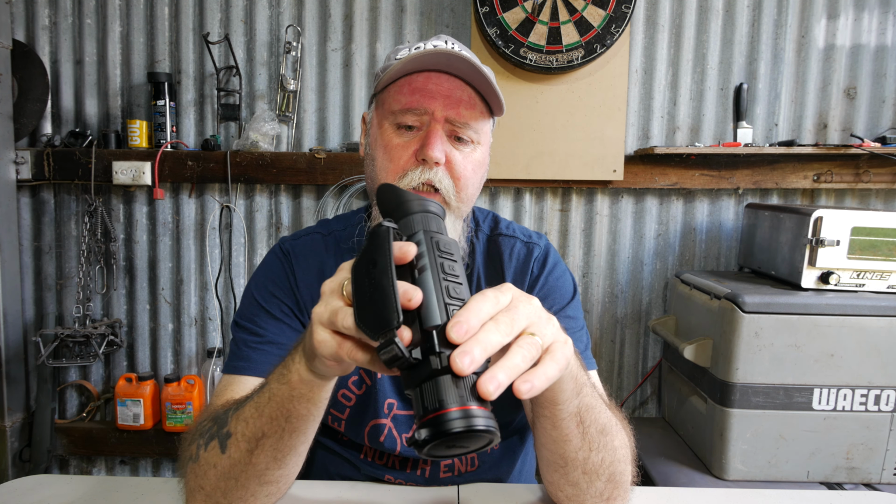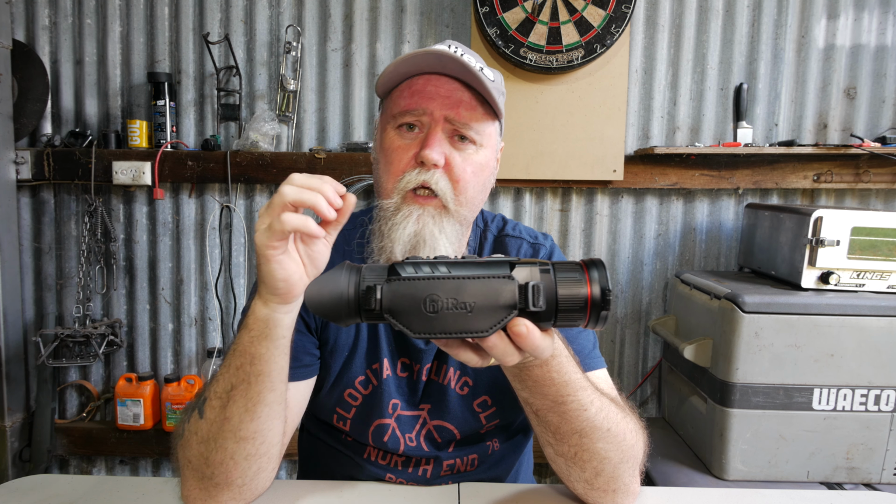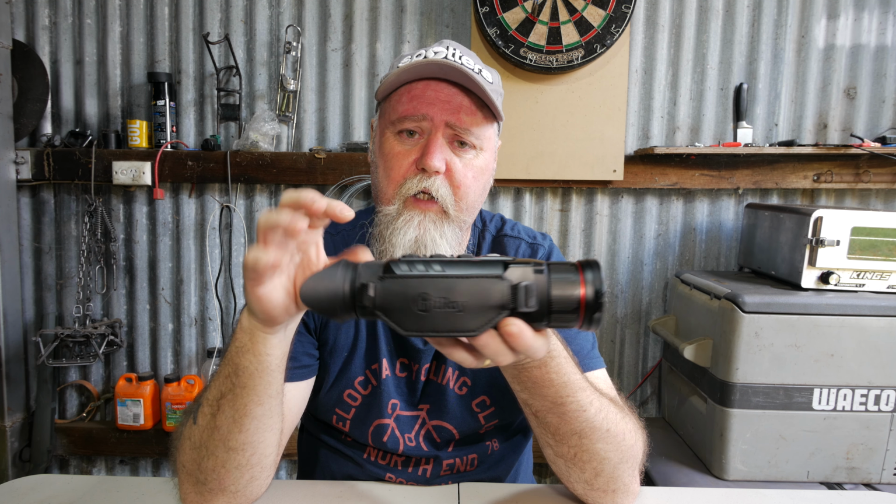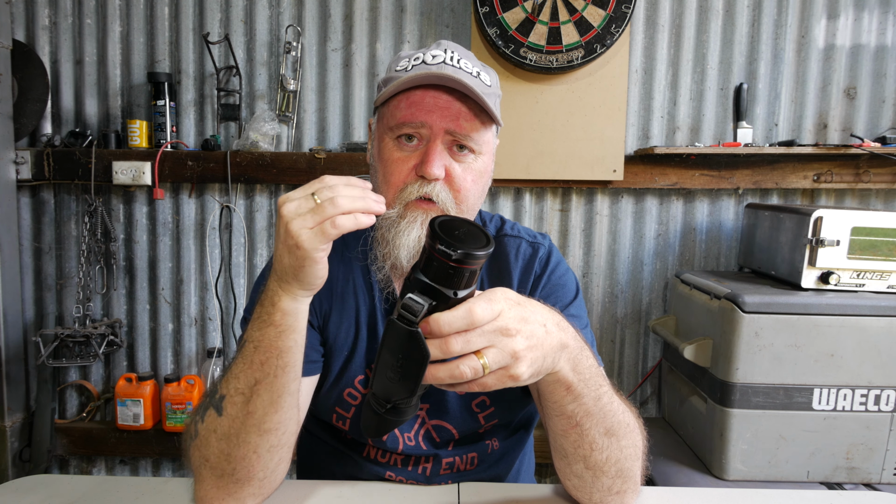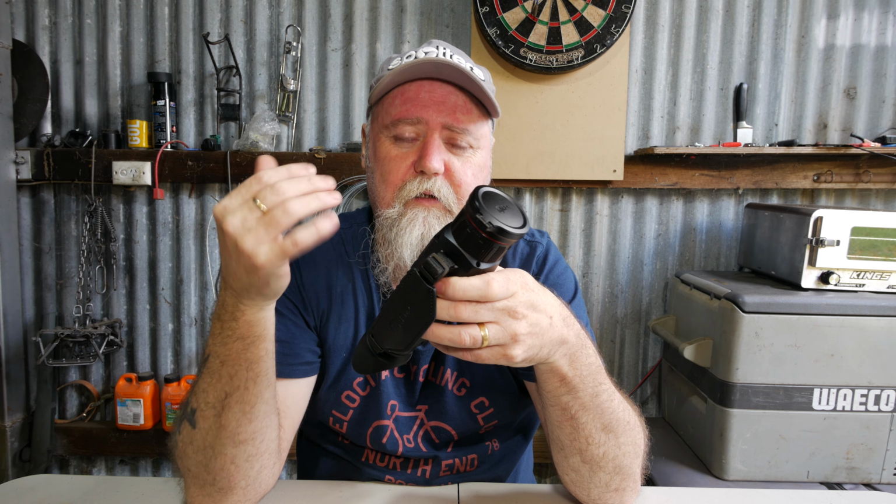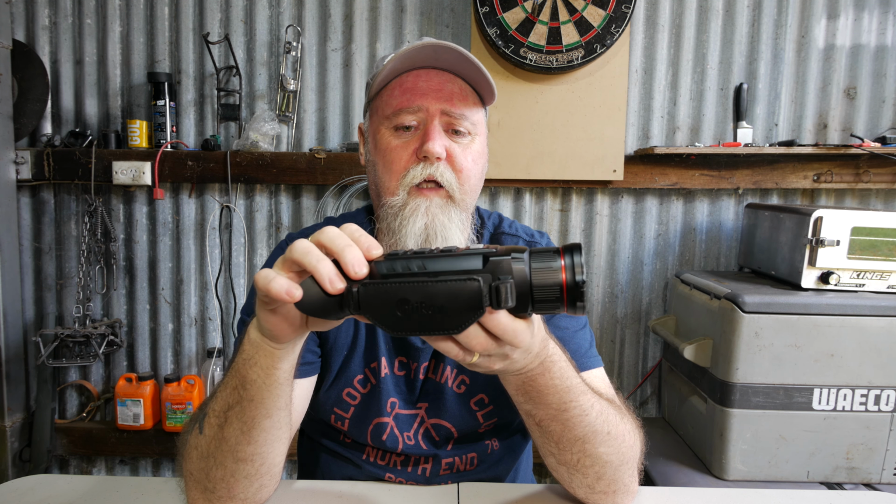I can see more detail in the grass and trees and things like that, and I can definitely see more detail in the animals. So you'll probably get ID of a stationary animal further with this one. The zoom, that's a big part of it. When you do decide to zoom in, you get the extra thermal power of the 50mm lens, and it's not a cropping, you actually get optical zoom, so that's massive. The battery can be changed, so that's a big bonus.